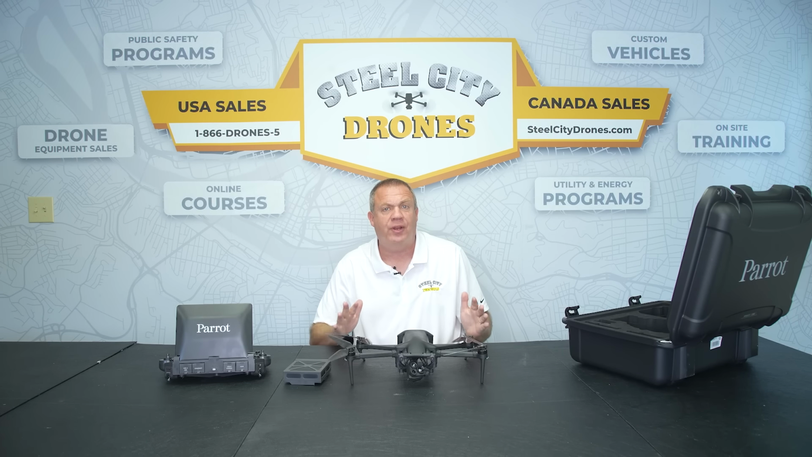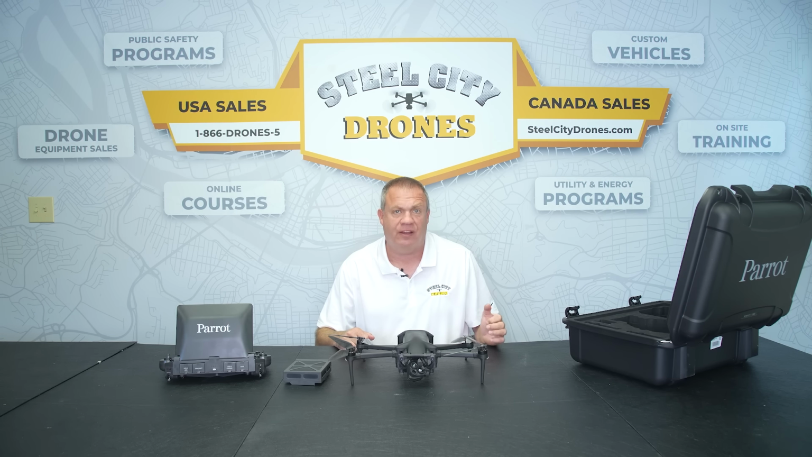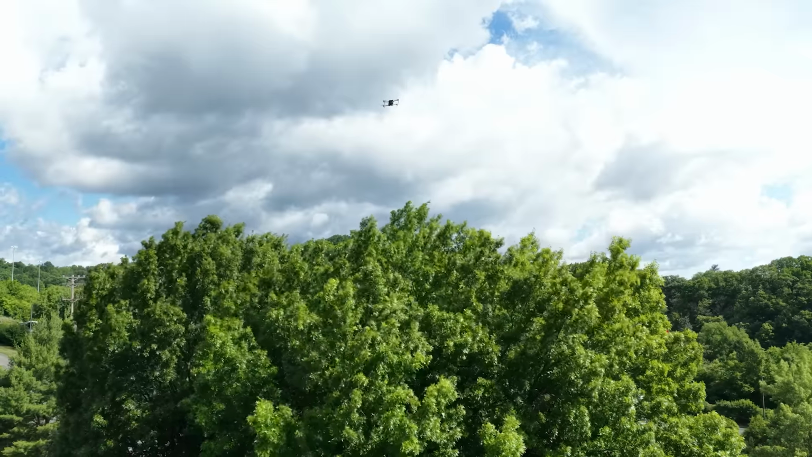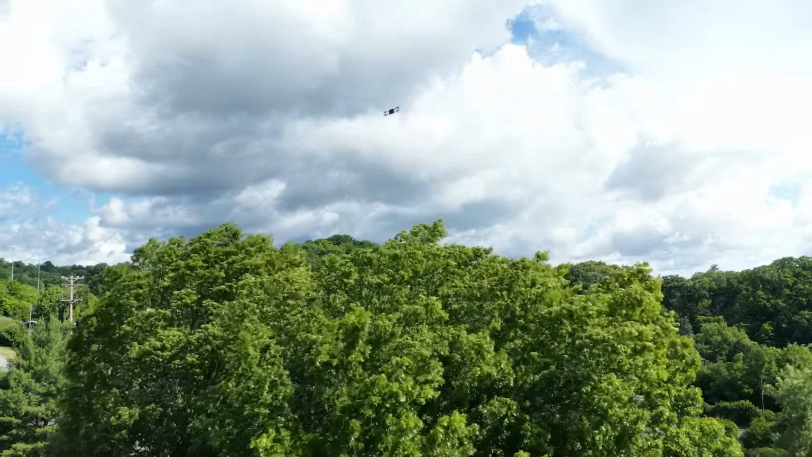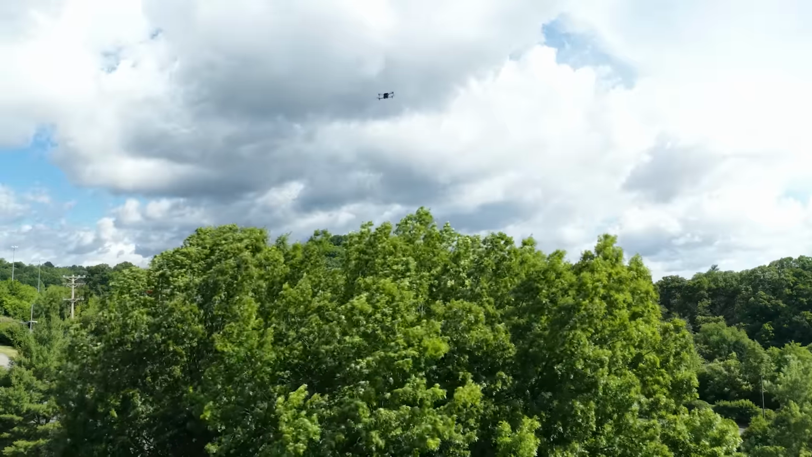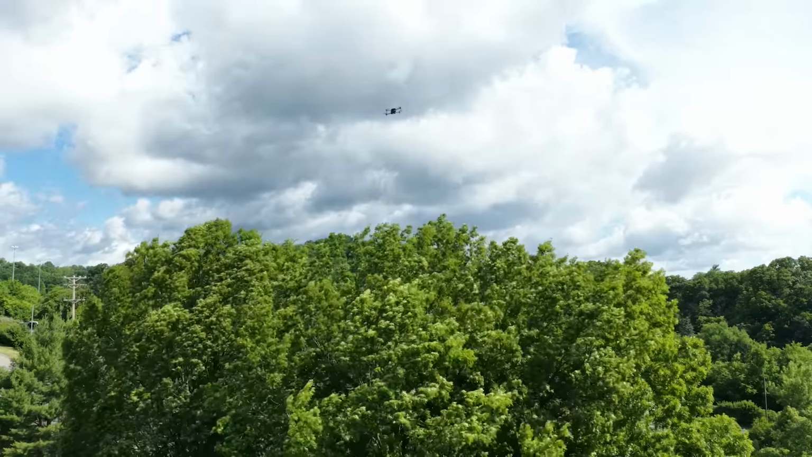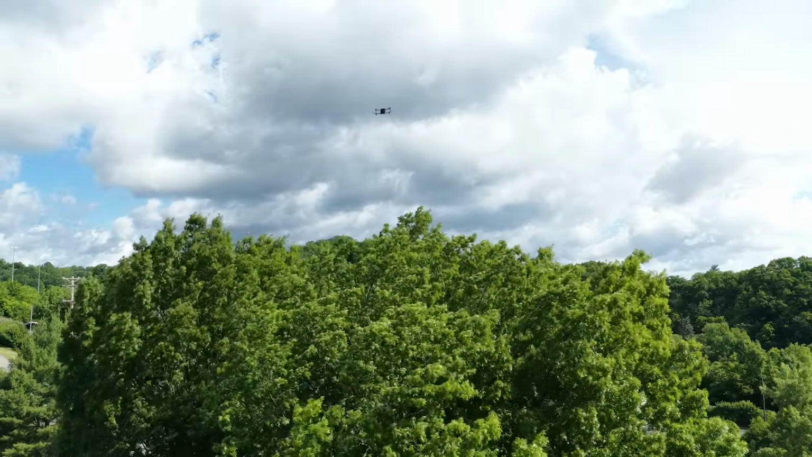Part of the flyability critiques that I want to look at is how the aircraft works in heavy wind conditions. That's a really important part for public safety because we have to be able to operate in any conditions. So we were very fortunate to get a good day where it wasn't raining but had high winds. We had winds of about, on average, 25 miles an hour that were actually gusting up to about 35 to 38 miles an hour. So I'm going to go ahead and show you some of that footage.